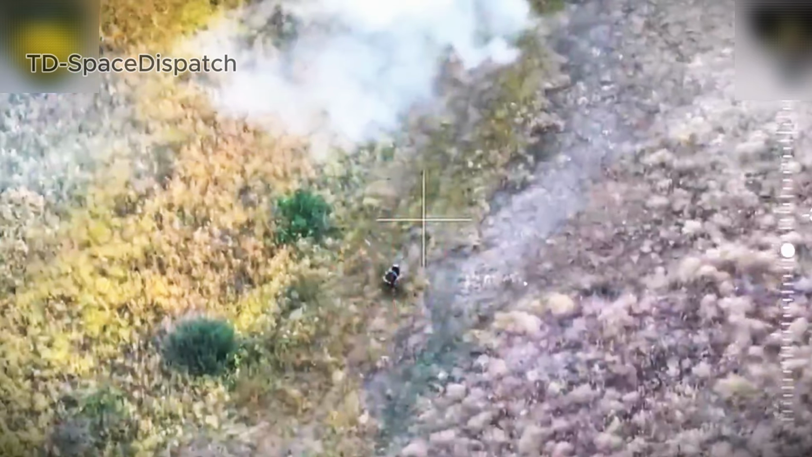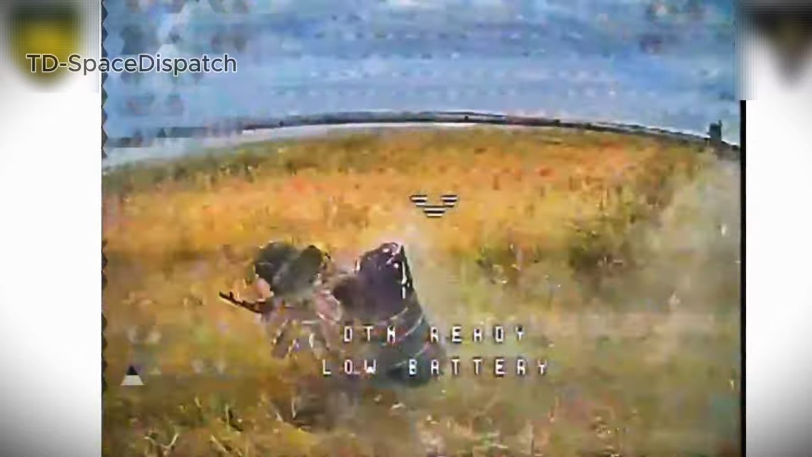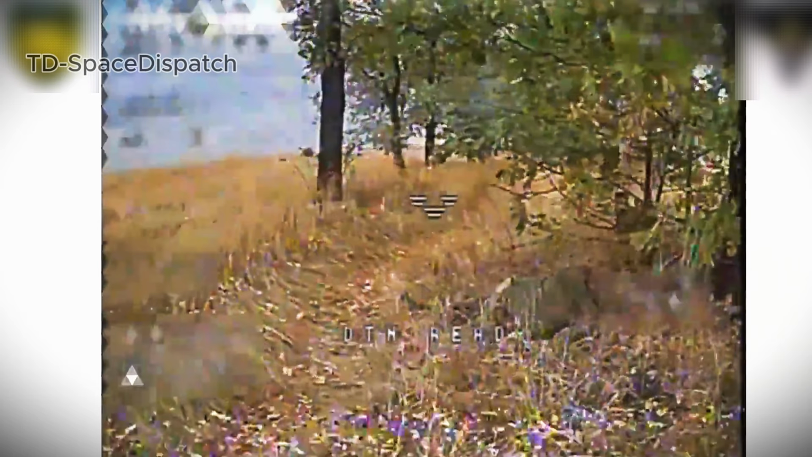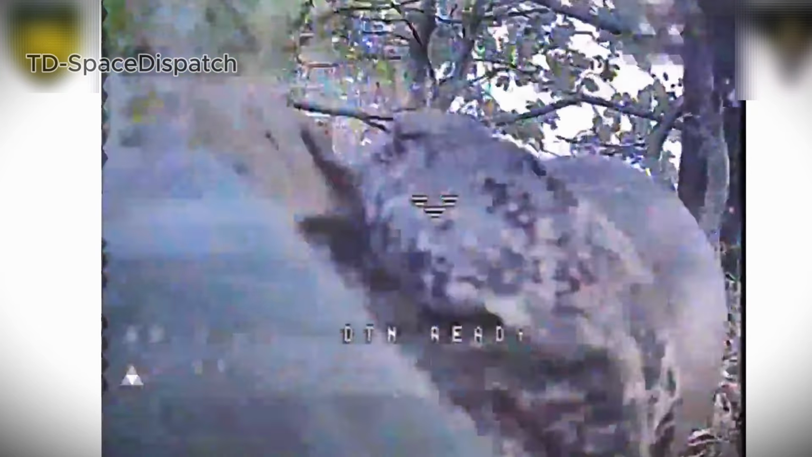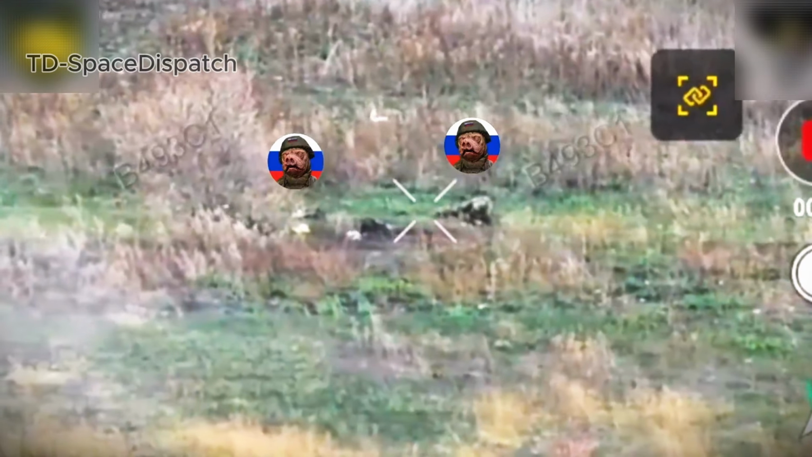In the Lyman direction, Ukraine's 60th Mechanized Brigade Fatum unit carried out a precision drone strike operation. A Russian soldier resting beneath a tree was the first to be detected and targeted. Moments later, 2 others lying flat in an open field, hoping to remain unseen, were also engaged.